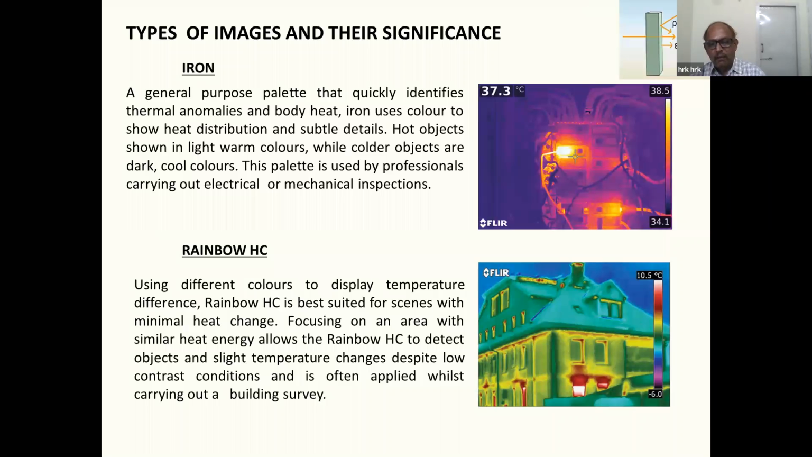In the camera, we have options for various types of palettes. The palette is the type of image we can have from the thermal imager. This is the iron type palette. This is normally used for electrical and mechanical equipment, where you will have minute temperature differences and the clarity of the object will be more. Wherever there is a very bright spot, it will normally be at a higher temperature.